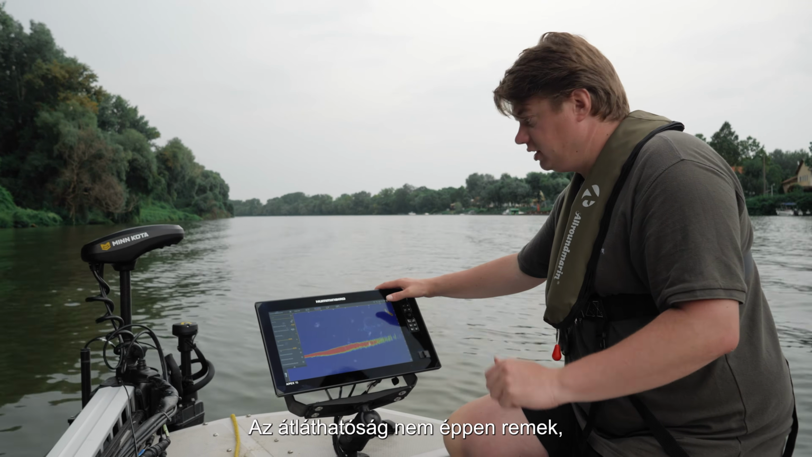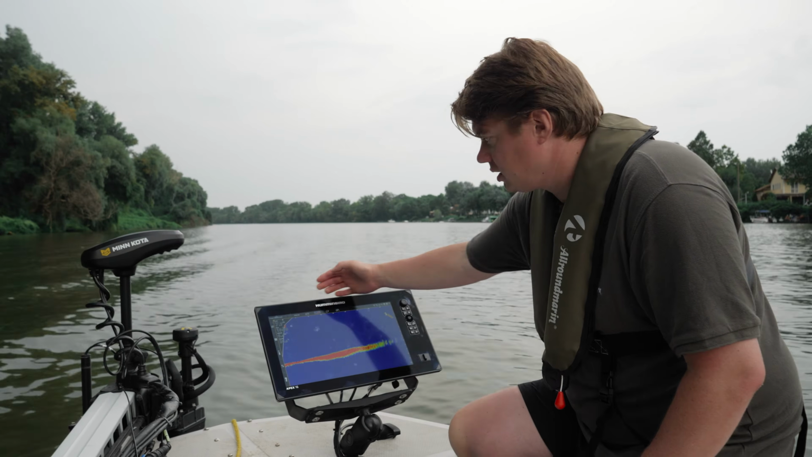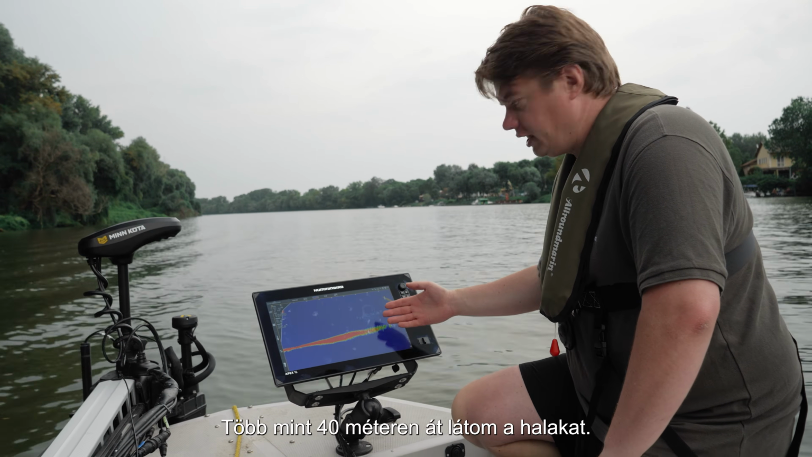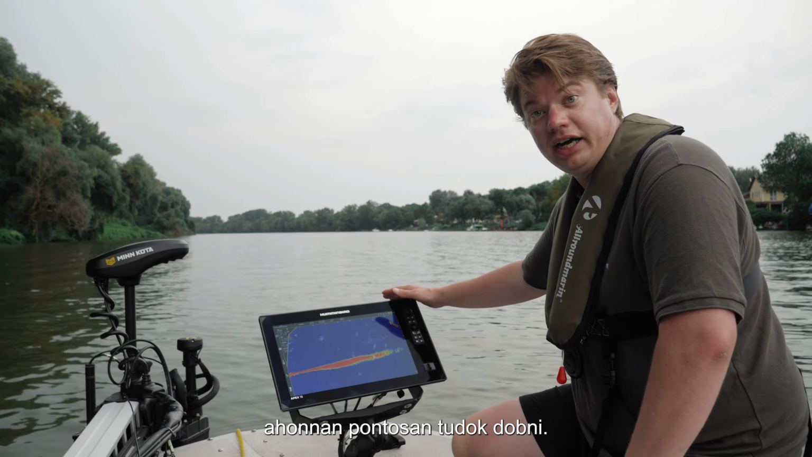It's not very clear, but I found a good balance between sensitivity and contrast. And now I can look more than 40 meters without any problems. I can see fish for more than 40 meters, and this is the distance where I can also cast precisely.